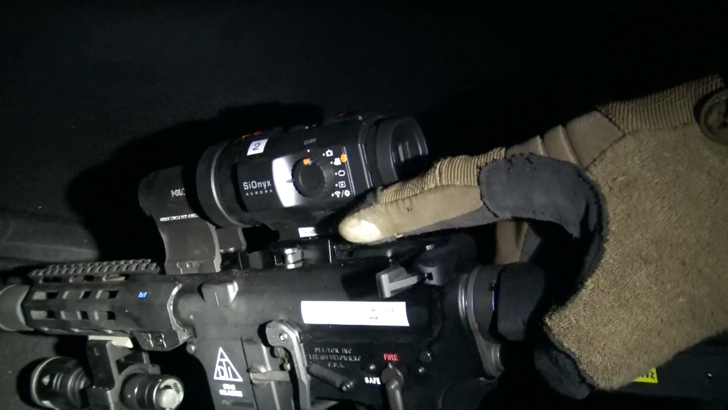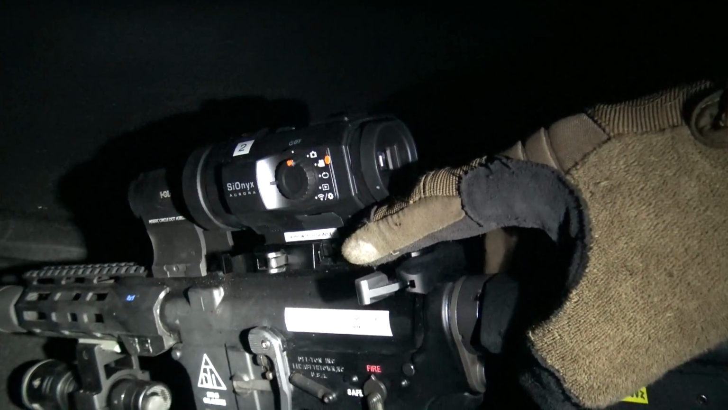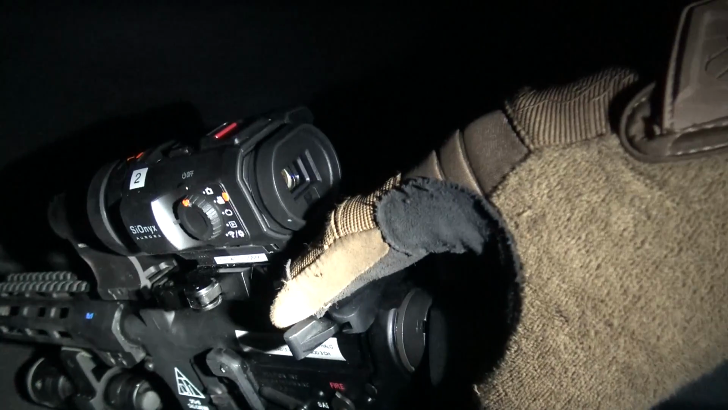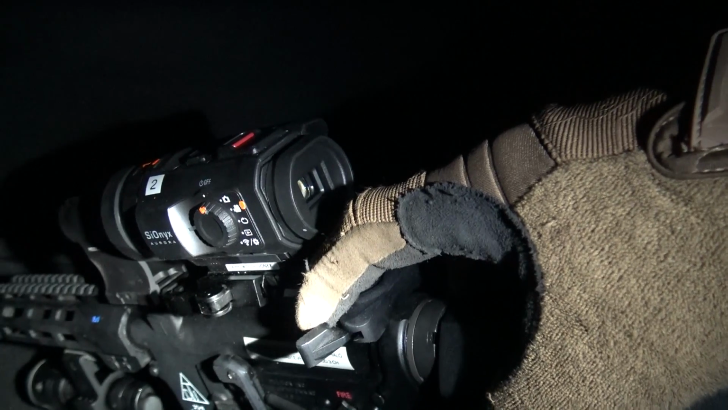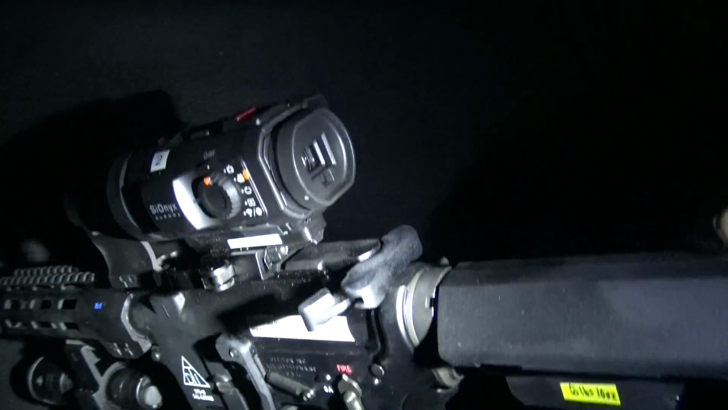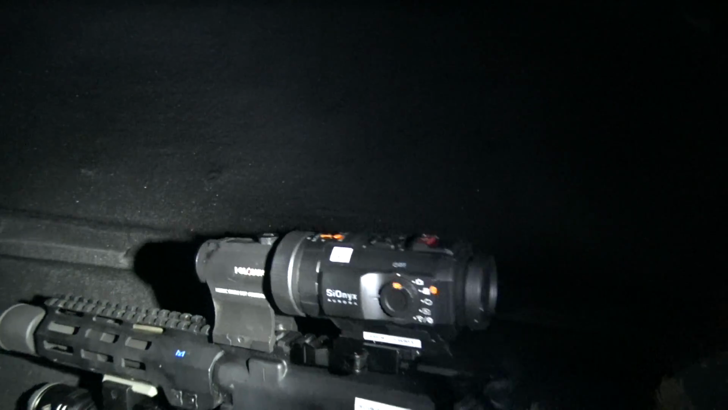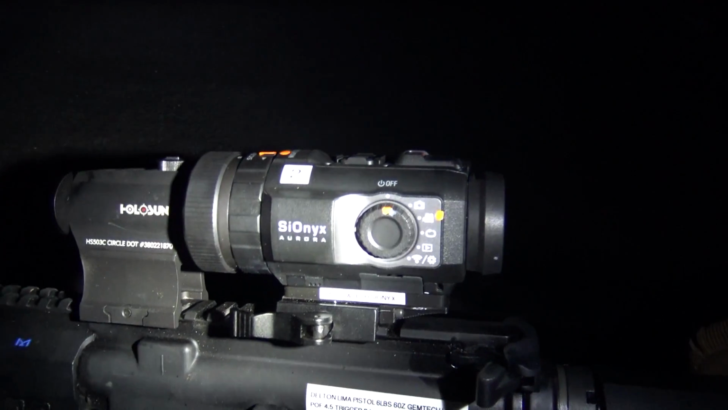It's not super cheap. I think around 75 bucks for the Ferrotech CNC mount. Then it has a throw lever on it. Out of 5 stars, I'll give it 2.5. I think Ferrotech could have done a better job. I think it'd be more inexpensive. I think SiOnyx makes a Picatinny mount for your Aurora.